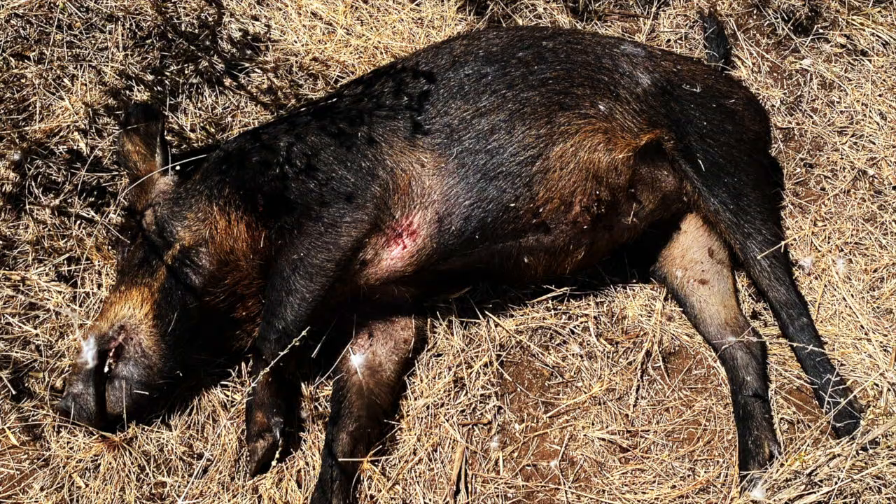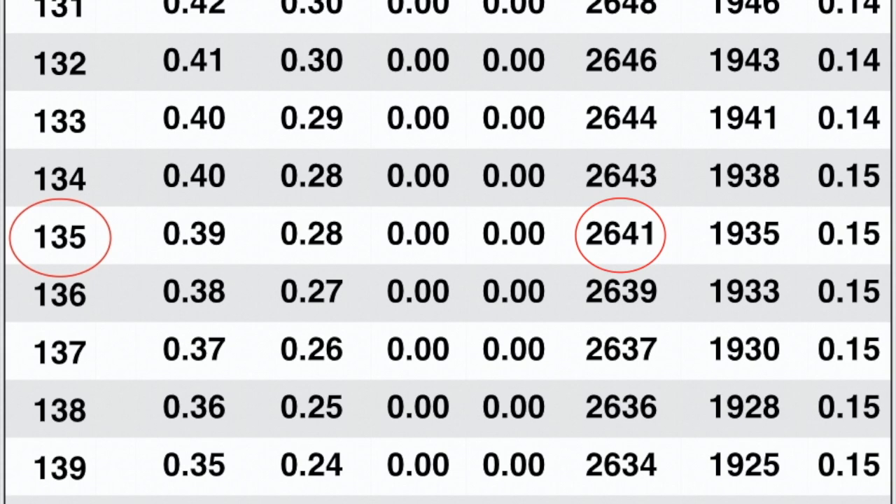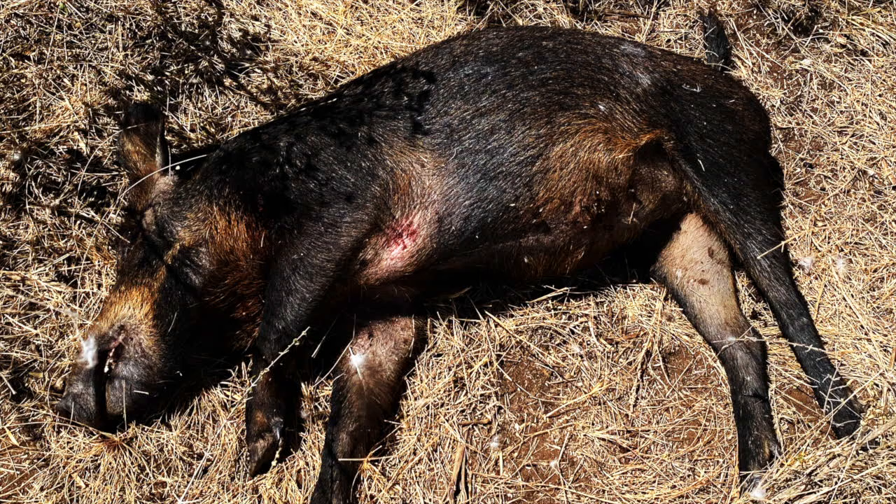The first hog was shot at roughly 135 yards. The tipless Hammer bullet entered the left chest at 2,641 feet per second and exited the right rump of the hog, completely passing through the entirety of the boar. He weighed roughly 90 pounds and didn't make 25 yards.